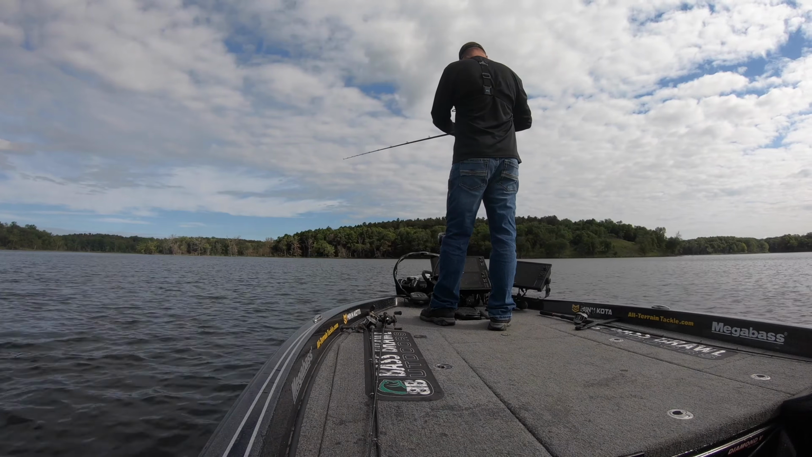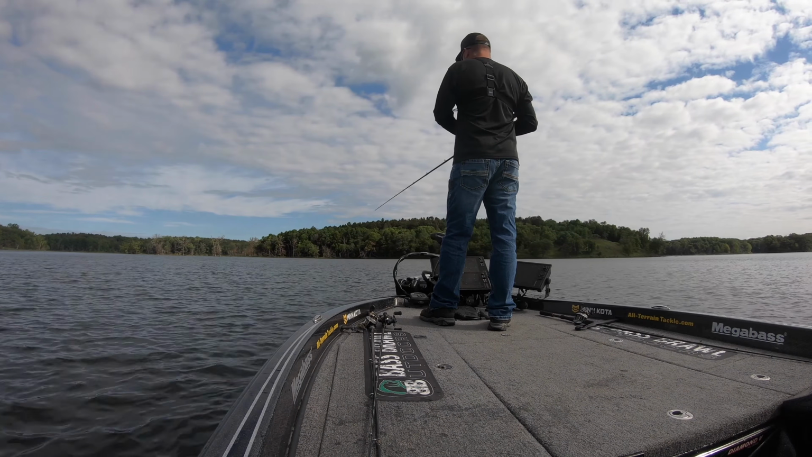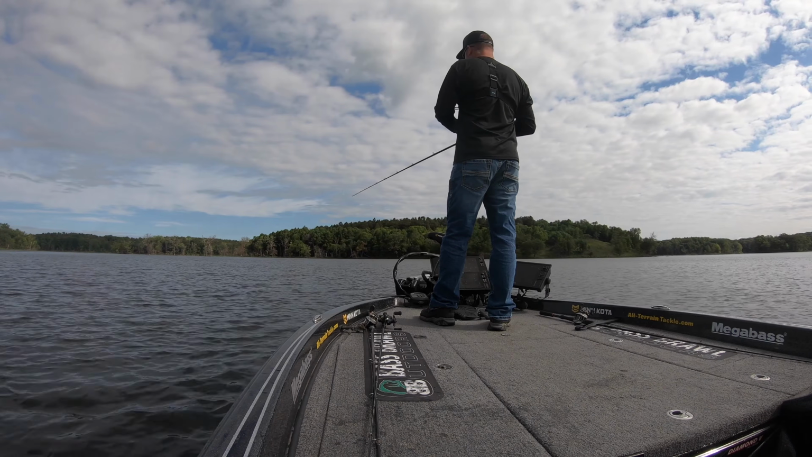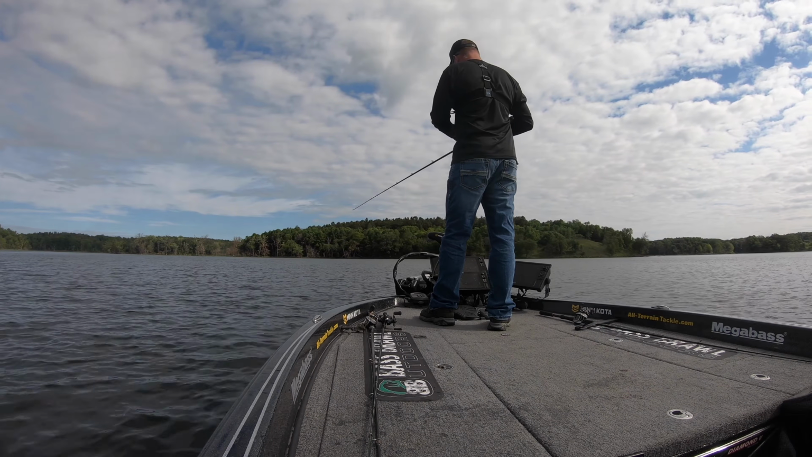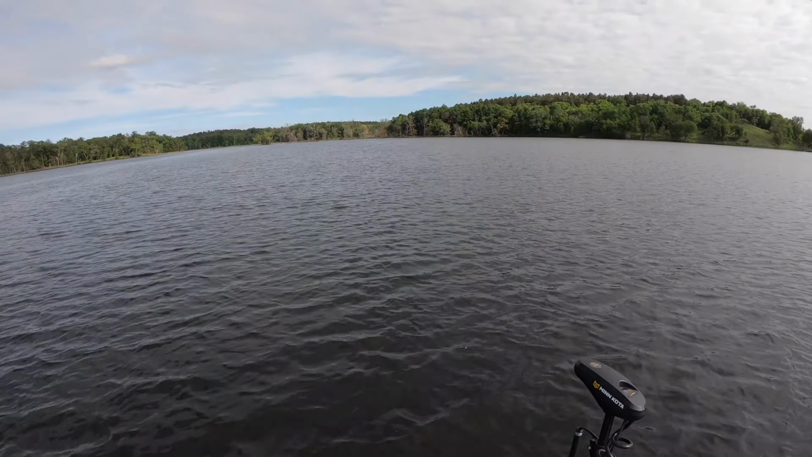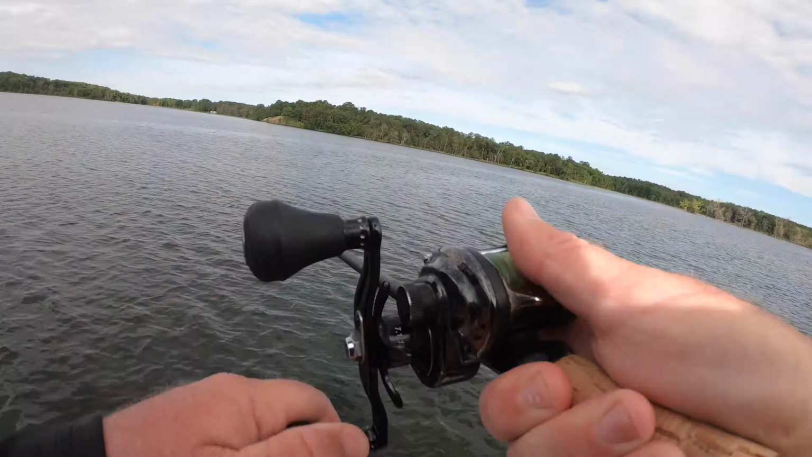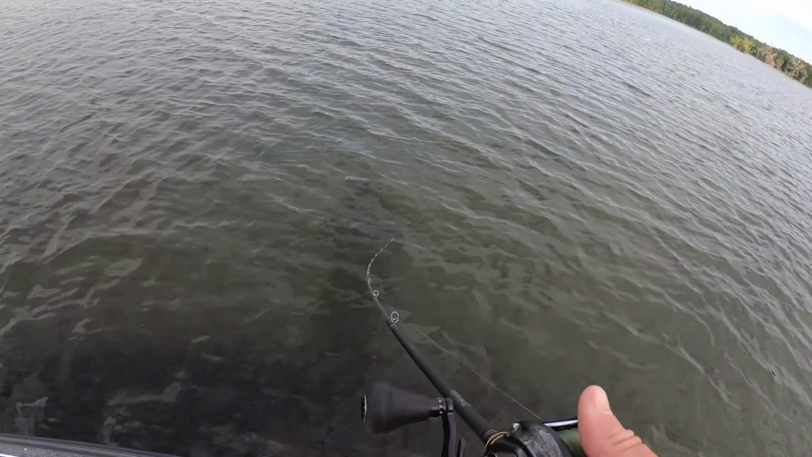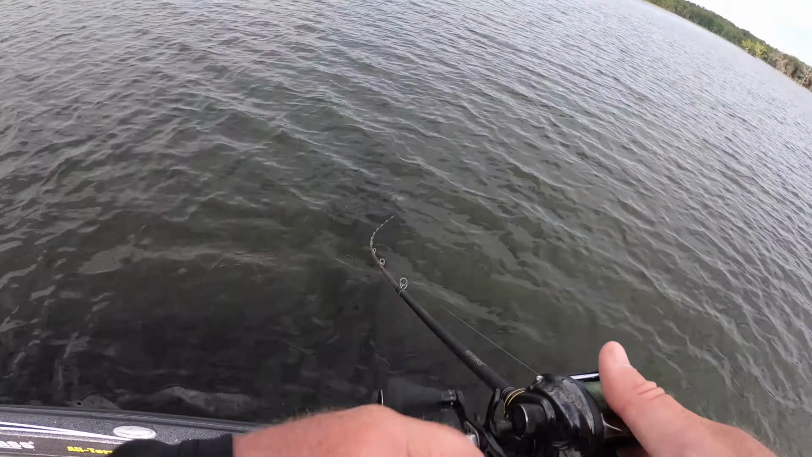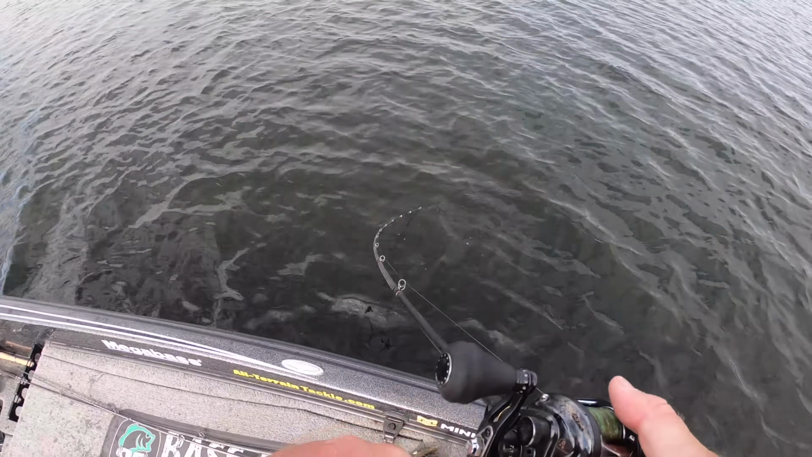Okay, now we got some weed tufts up there. And the rocks and gravel go right up to it. It kind of splits and goes down each side of the weeds. Oh, that felt like I laid it right into the weeds. But it was a fish. Feels heavy.